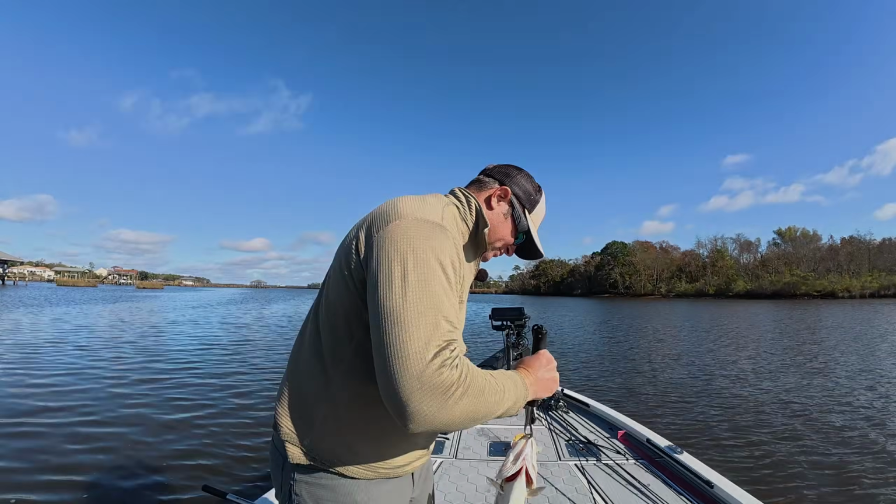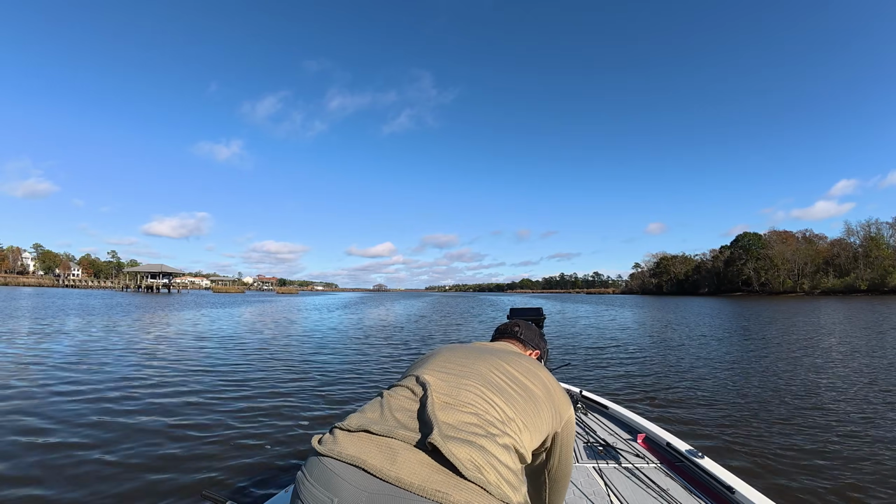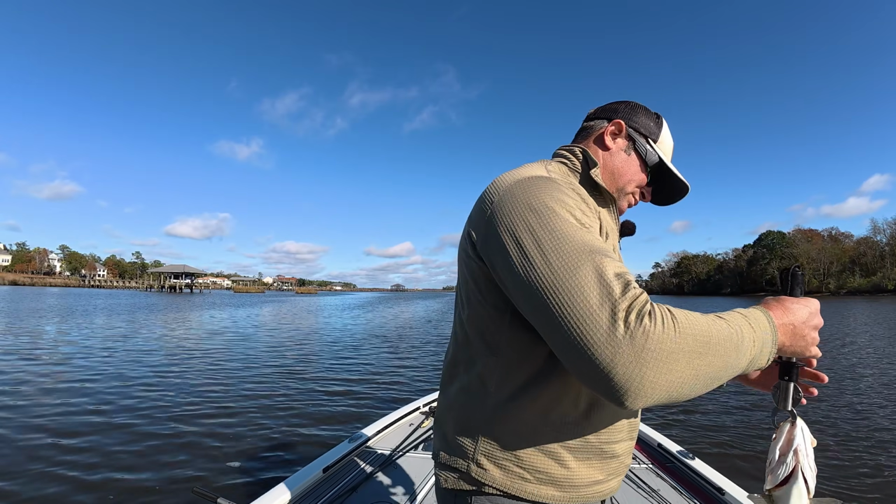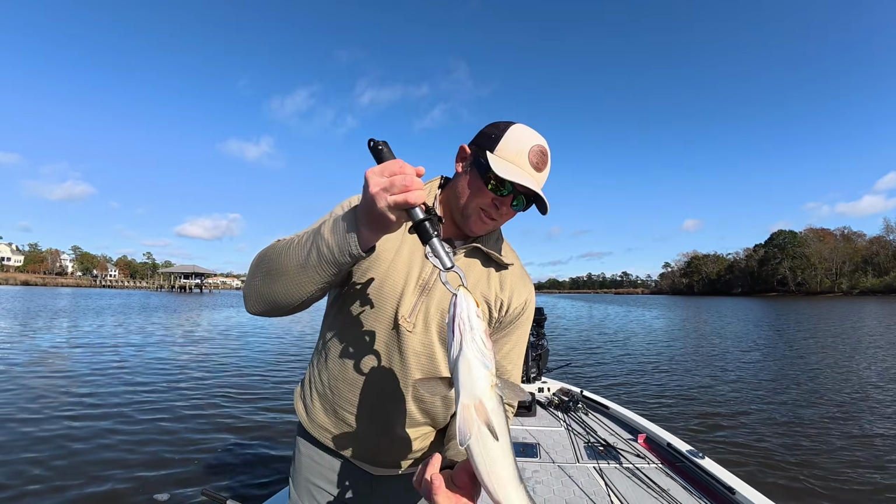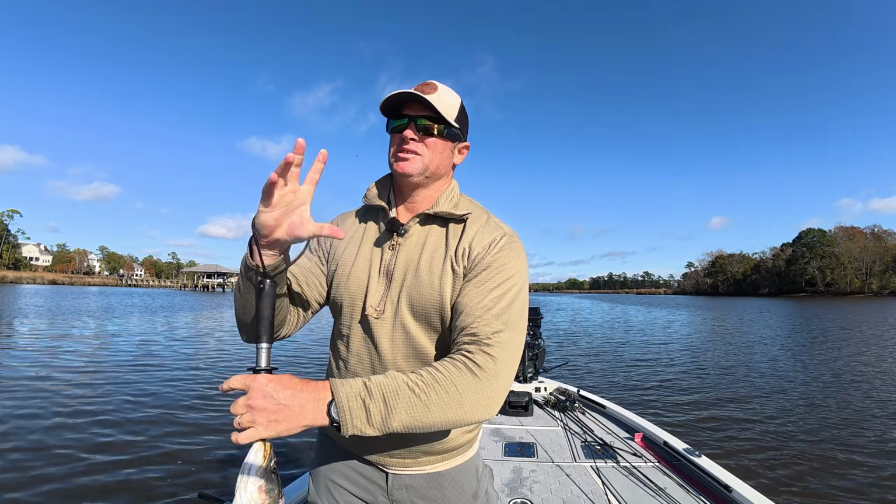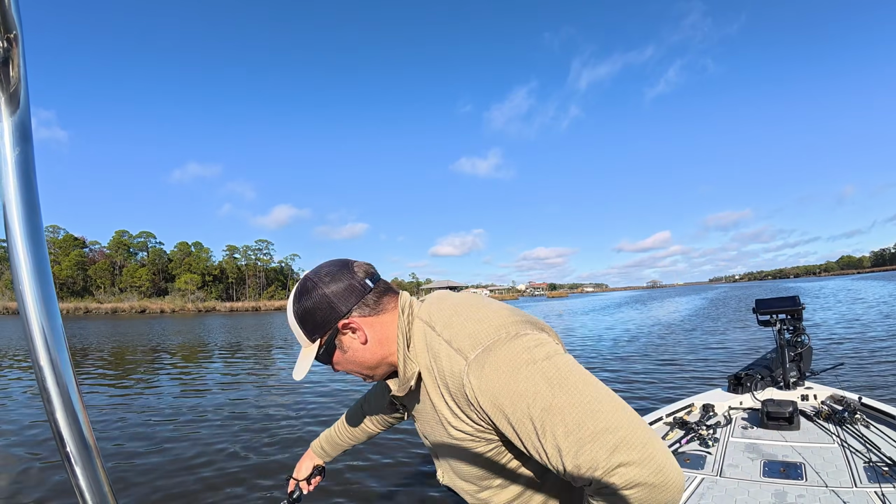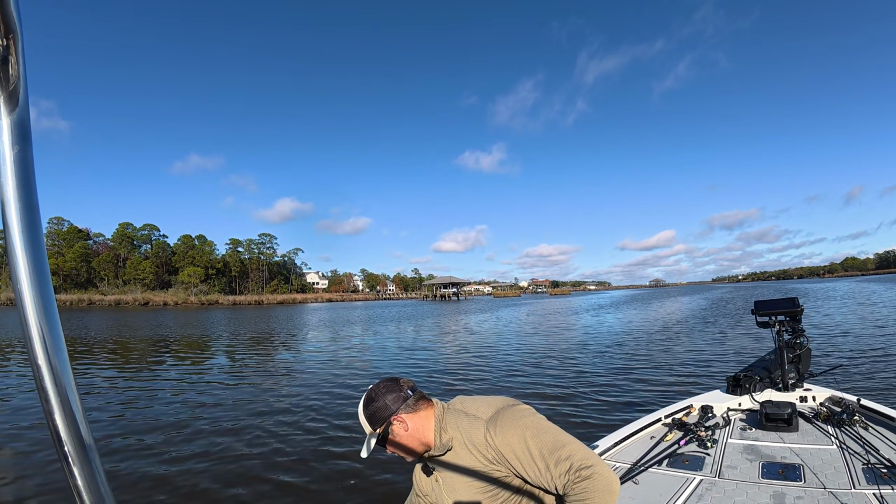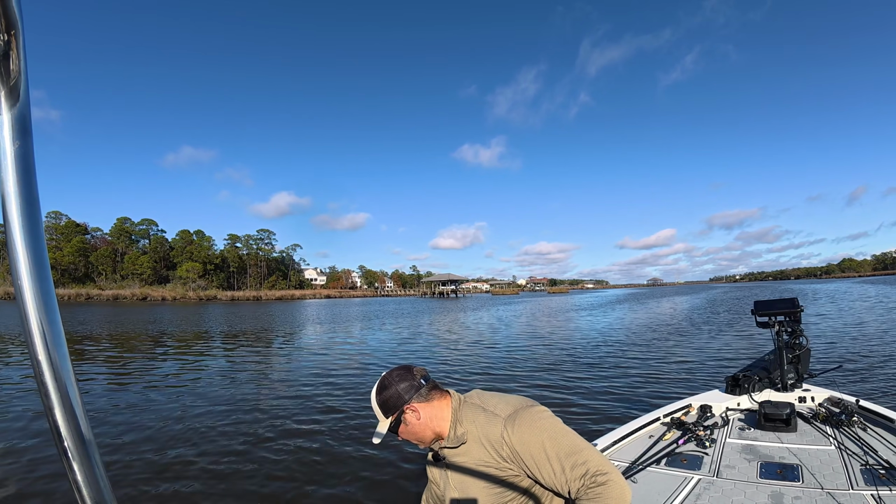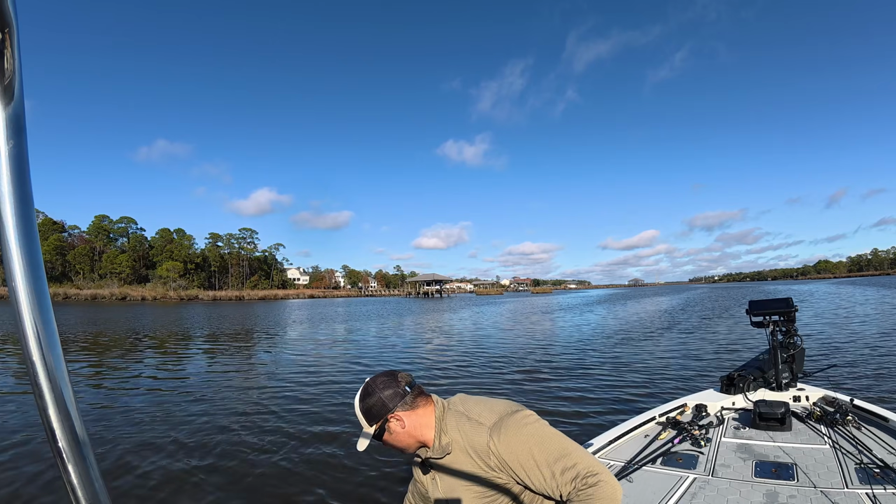Finally got a good one. That is a 19-inch fish. 19 inches, all shoulders. We'll let her go. I'd like to use them for the box, but it's all good. We're gonna let her go. Fish like that might get real big one day. She's thick. There she goes.